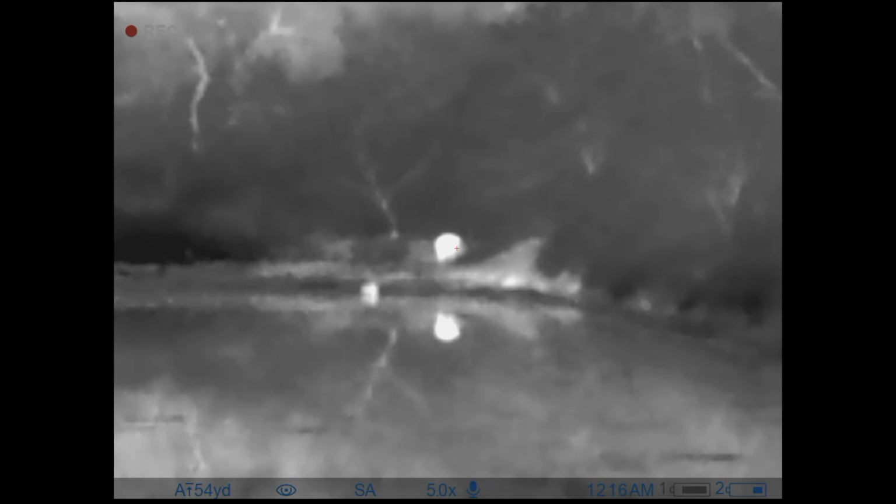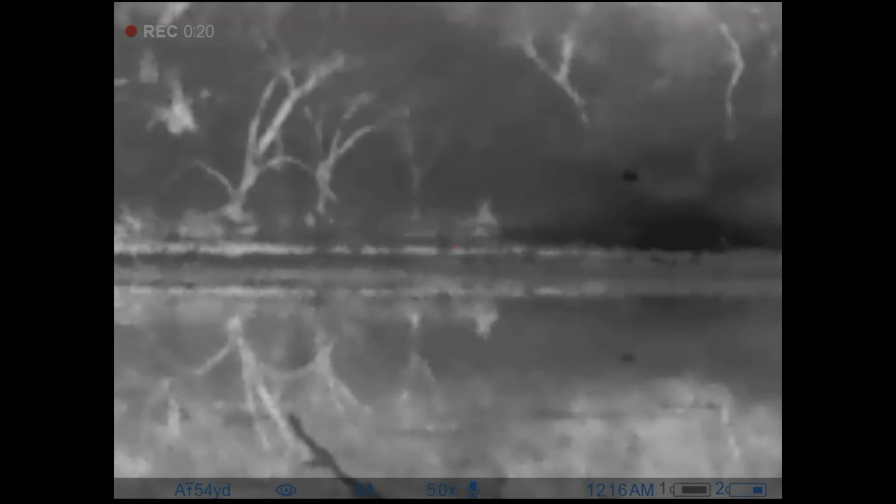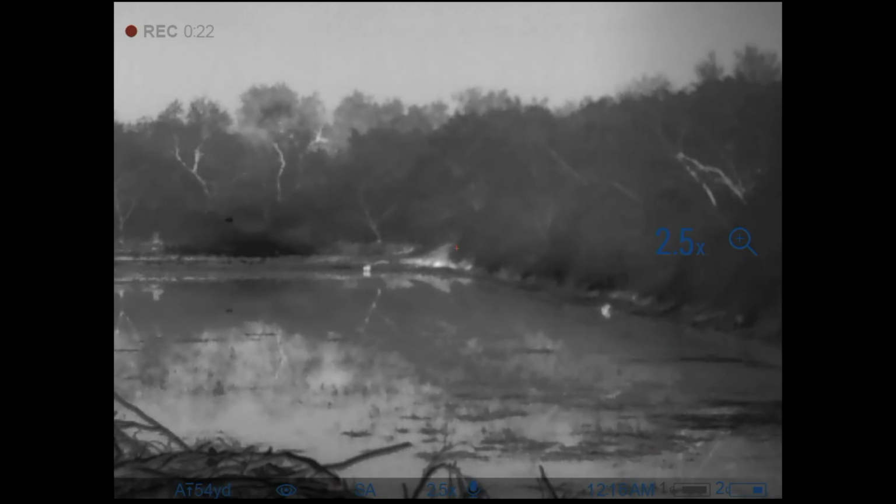One thing you'll notice is hogs don't like coming out in the open immediately. They usually hug the tree line. I'm going to roll some footage from my Pulsar Thermion where you can see that in action. But yeah, let's go ahead and take a look at some of these kill shots using the 6.5 Grendel.